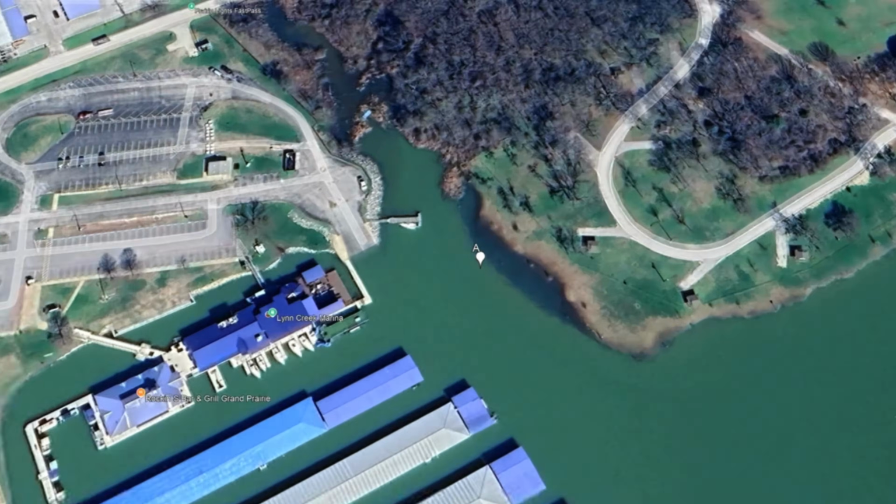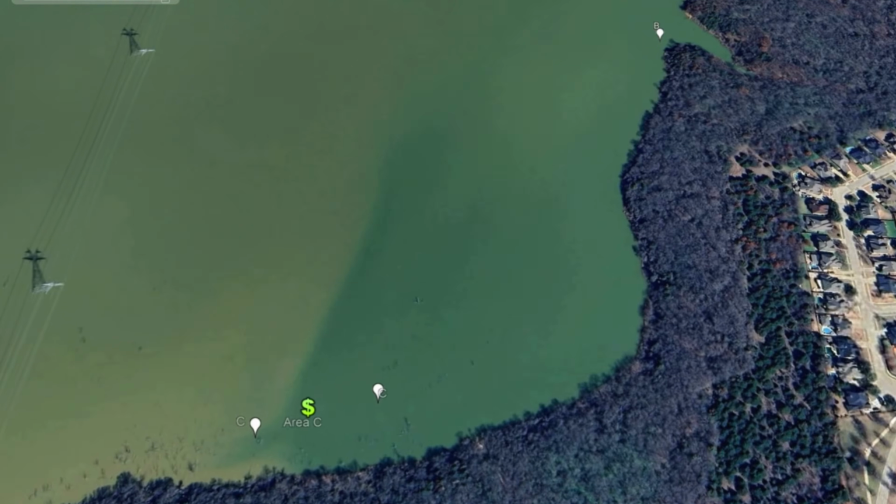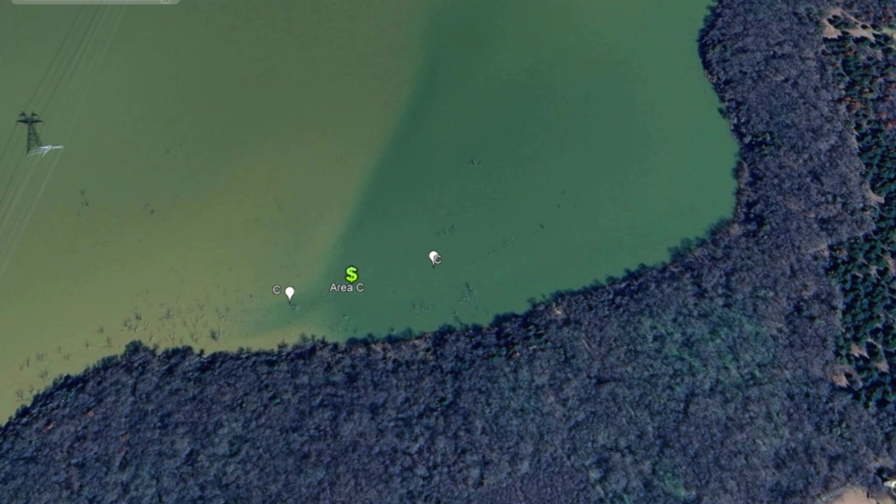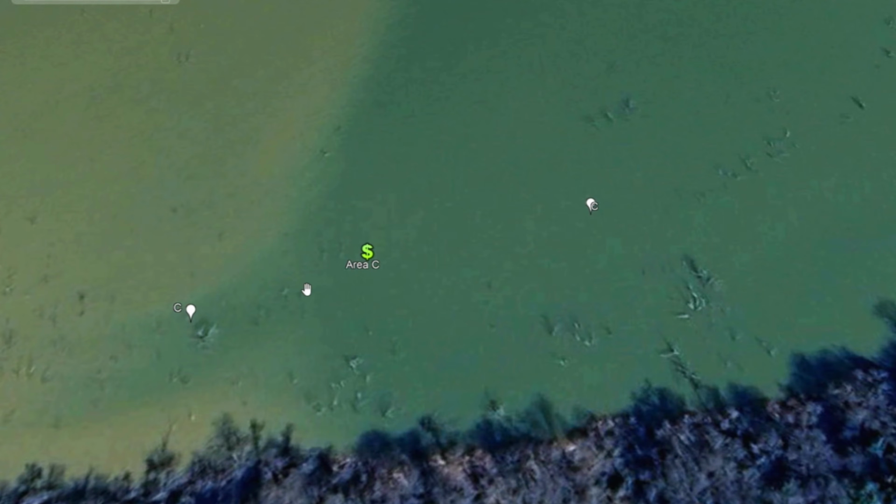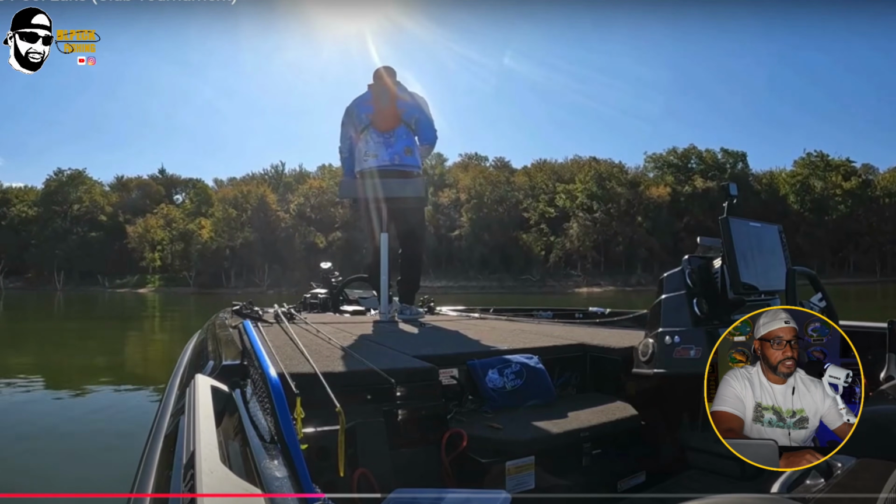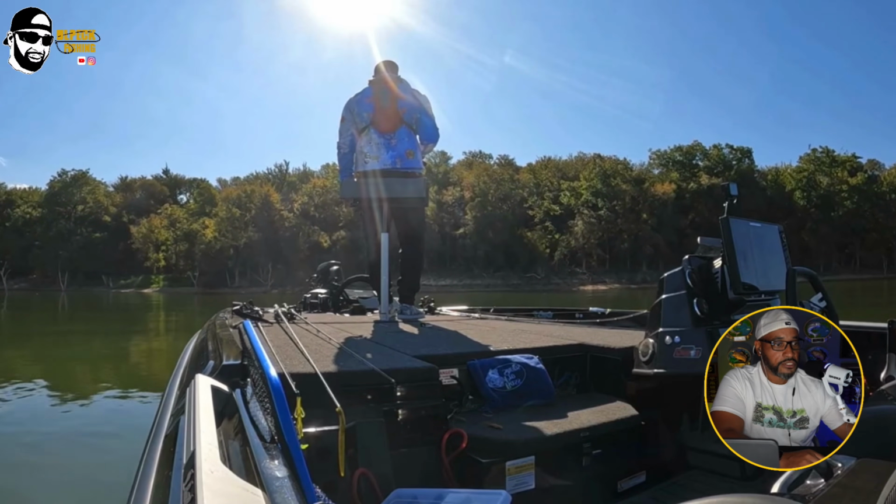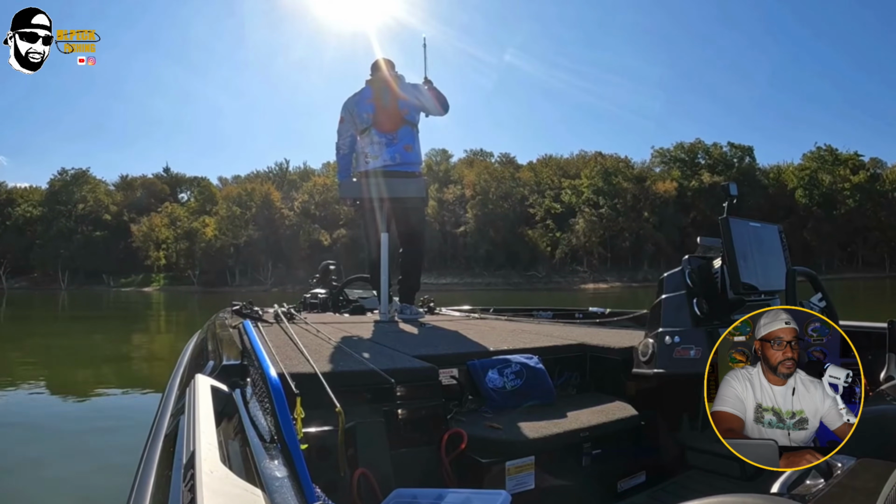Here I've switched areas. I think I've called this area C. I'm going to show you where this is located. I really had a good time fishing this area. Lots of brush piles, lots of timber. There were several boats over here that kind of moved off. I was in another location, but I was watching this area while I was fishing that other location. I said, I'm going to go over there and fish and see what it's all about. This turned out to be one of the better areas in terms of quality of fish.